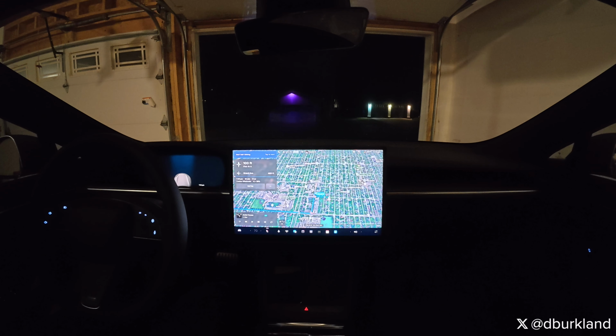All right, welcome back for another FSD drive with version 14.1.4. We're going to be going from my house here in St. Paul to Costco. There's a closer Costco, but I wanted to pick this one because it gives us a little bit more time of driving at night. It is now dark out, and let's just see how this version performs at night.